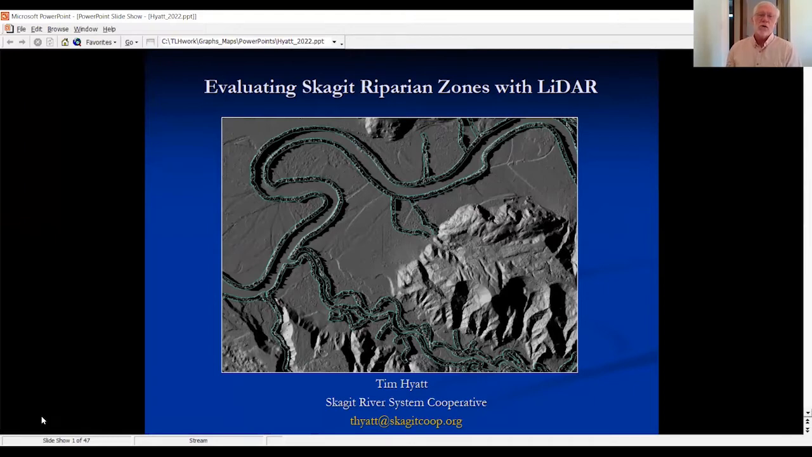The goals were to come up with some products that would help folks like you, the practitioners, better prioritize habitat and places for restoration. And secondarily, to come up with some tools and methods that were accessible to other basins where they could pursue some of the same measures.